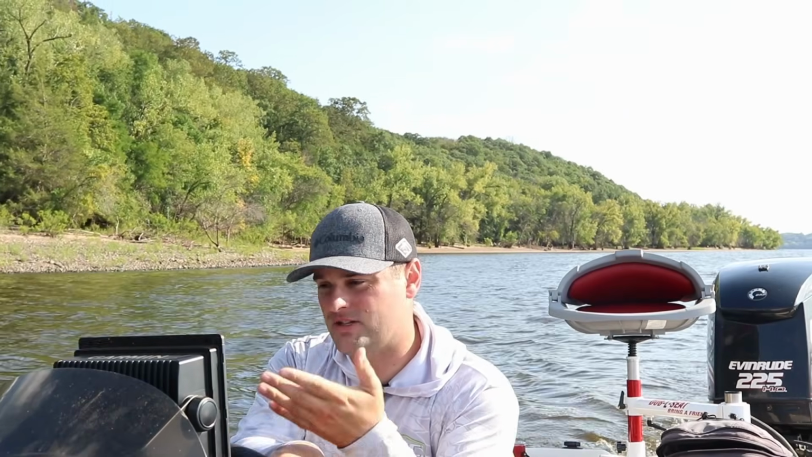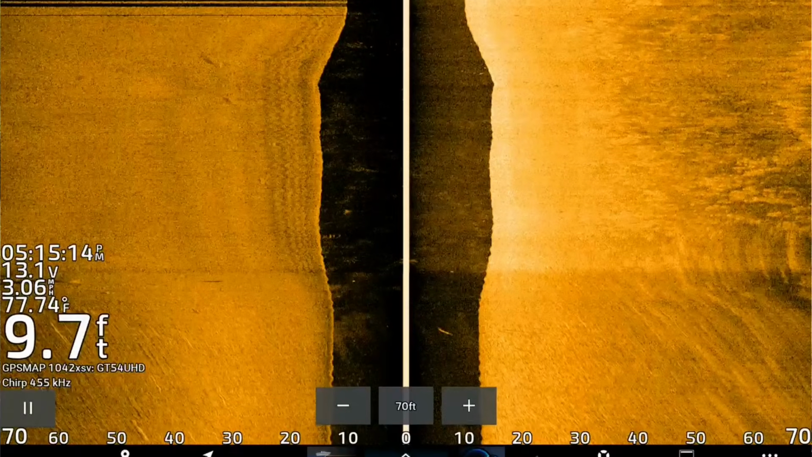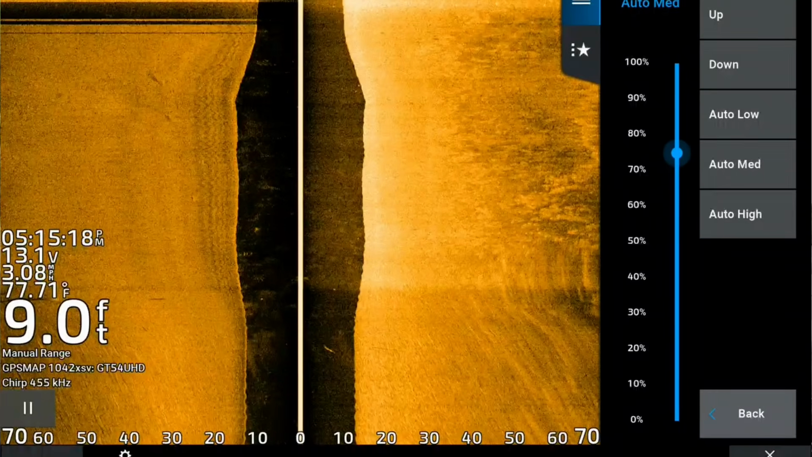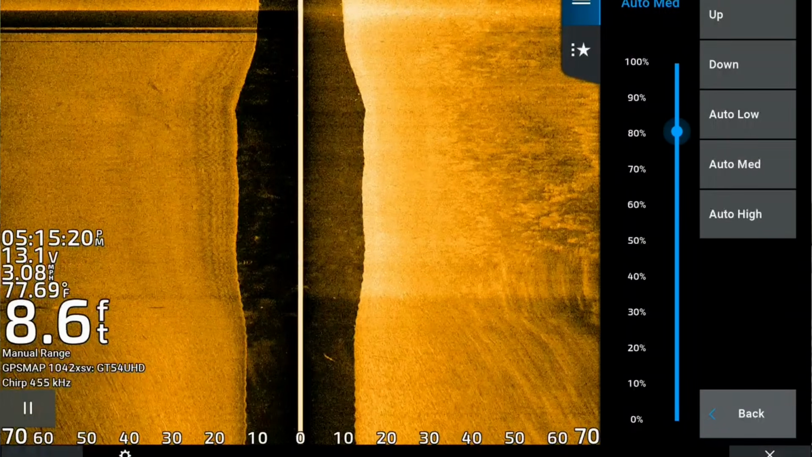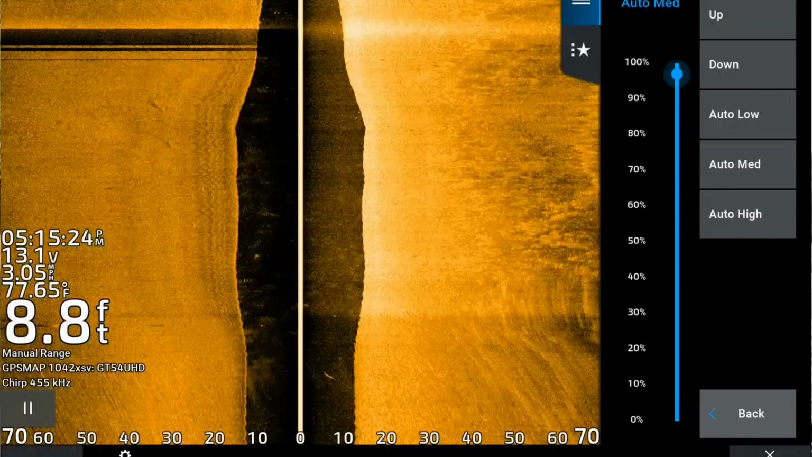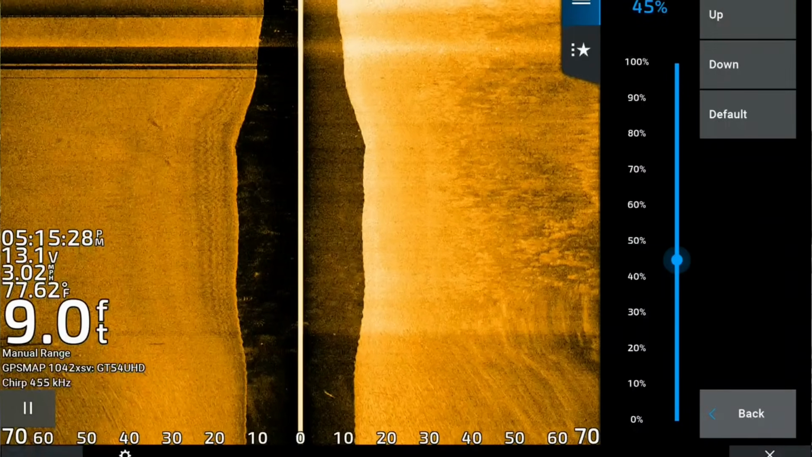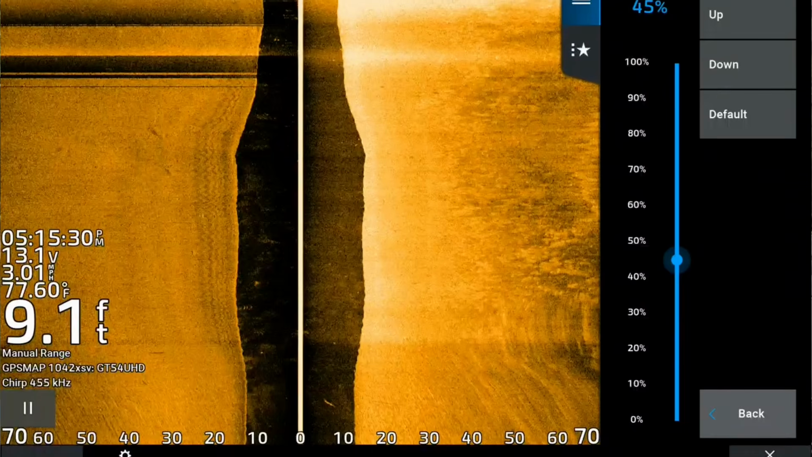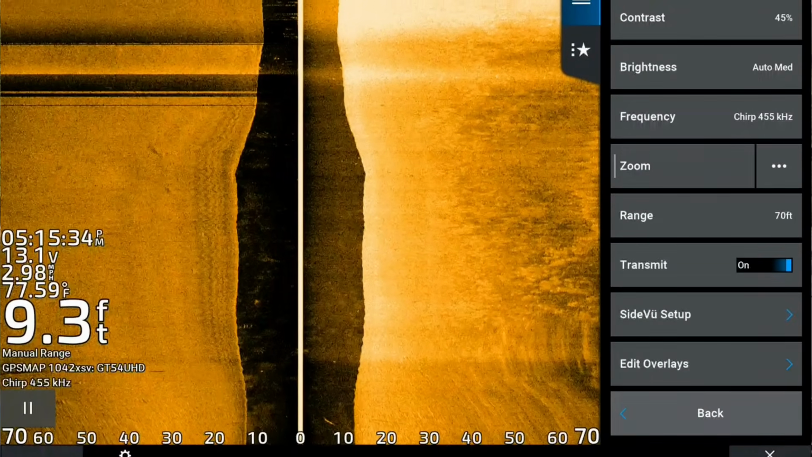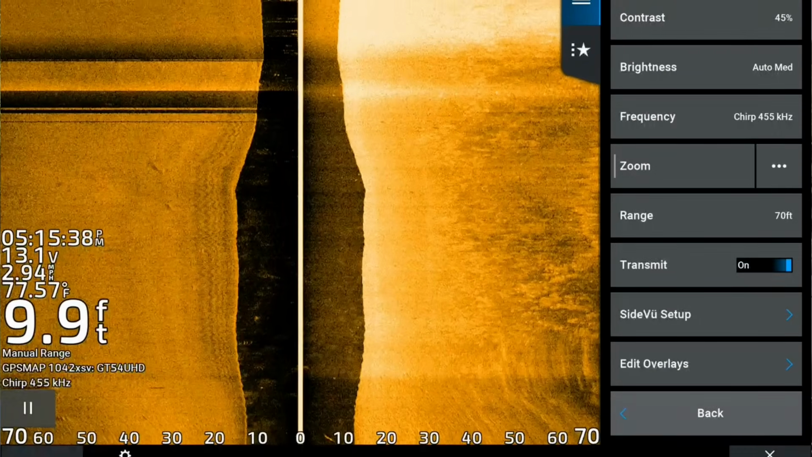The second thing that can kind of help you is just to go through your settings. Typically I run my brightness on my Garmin units medium to medium low, depending on if there's a lot of silt or dirtiness in the water. The contrast I usually bump down from default, usually 40 to 45%. That's going to give you a pretty good image. As far as frequency goes, I'm going to set it on the highest frequency I can when it comes to side view. When it comes to clear view mode, you can set it on the same setting.